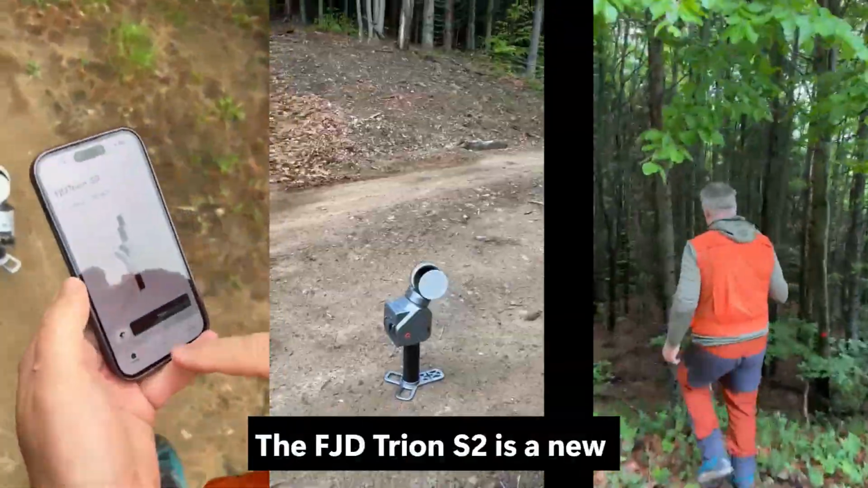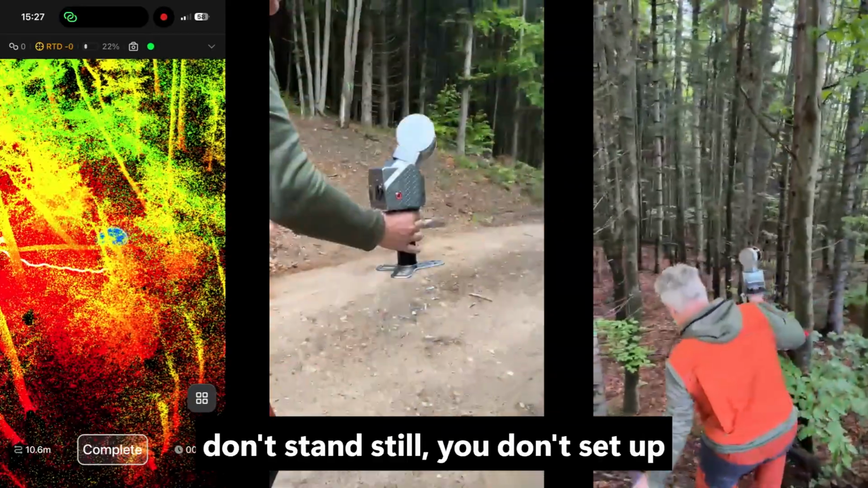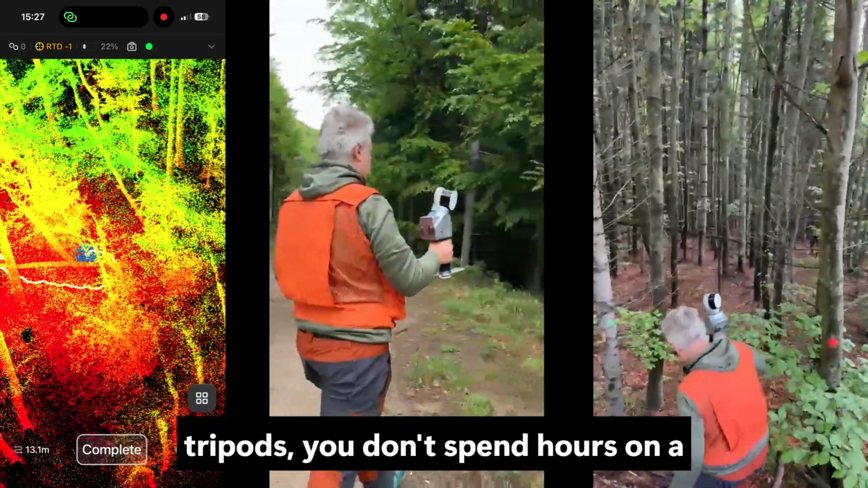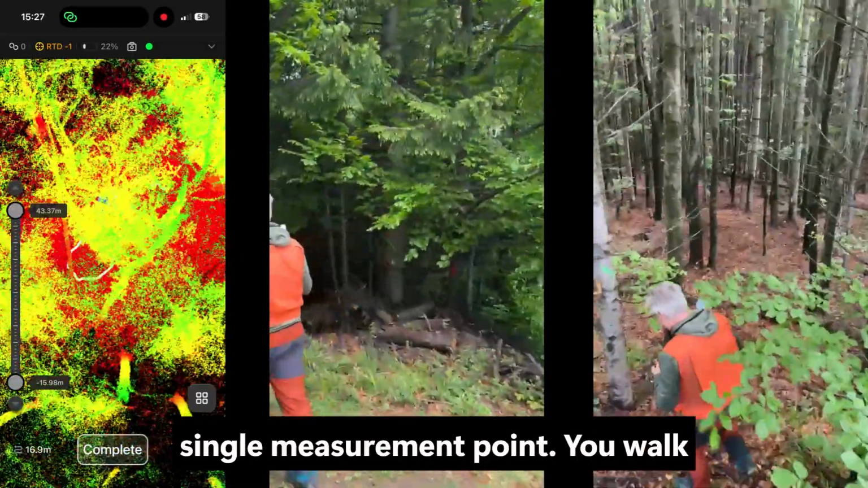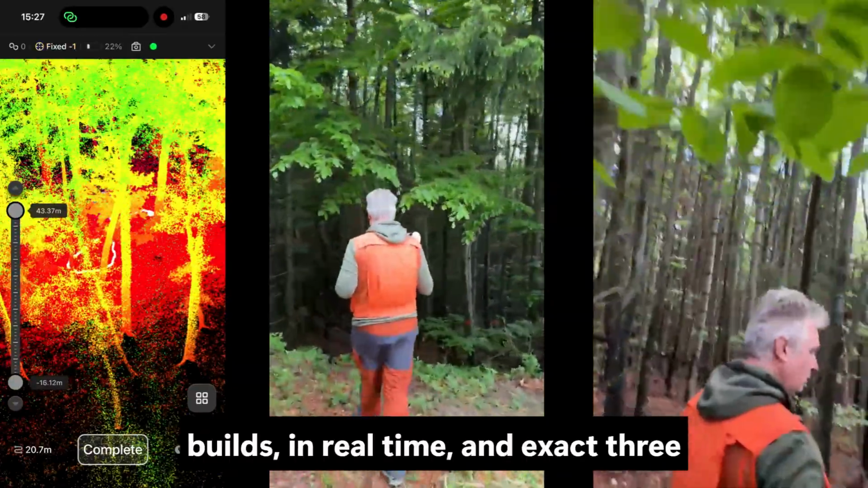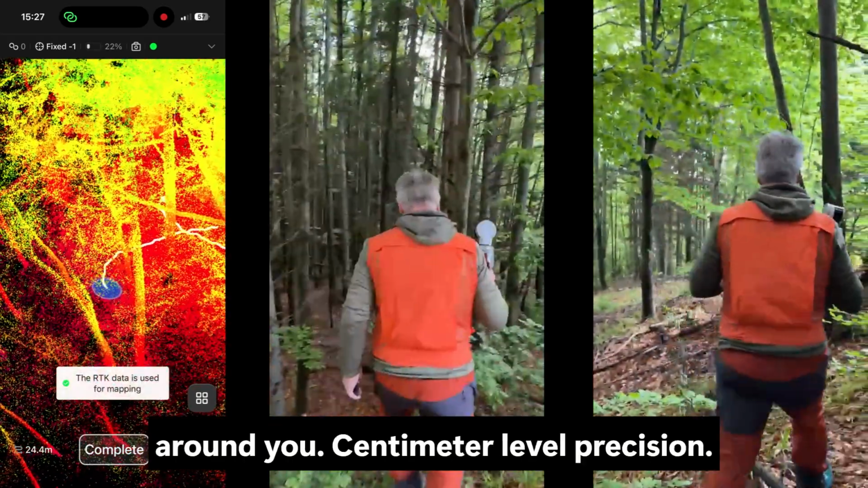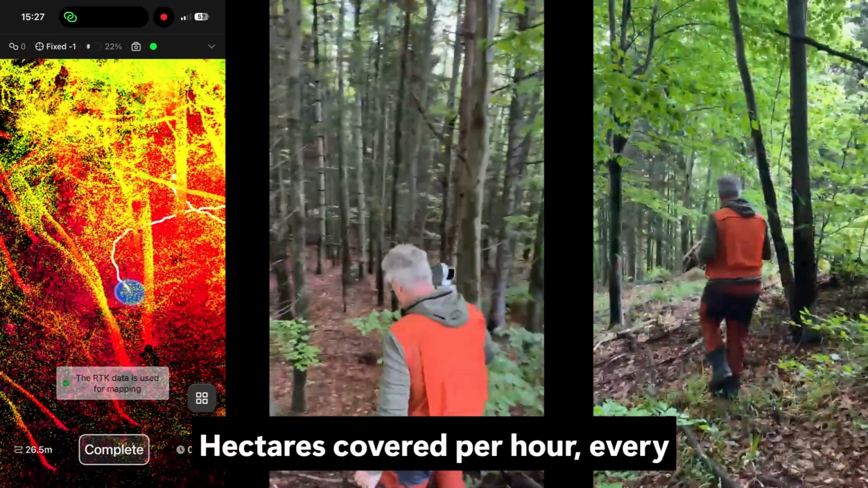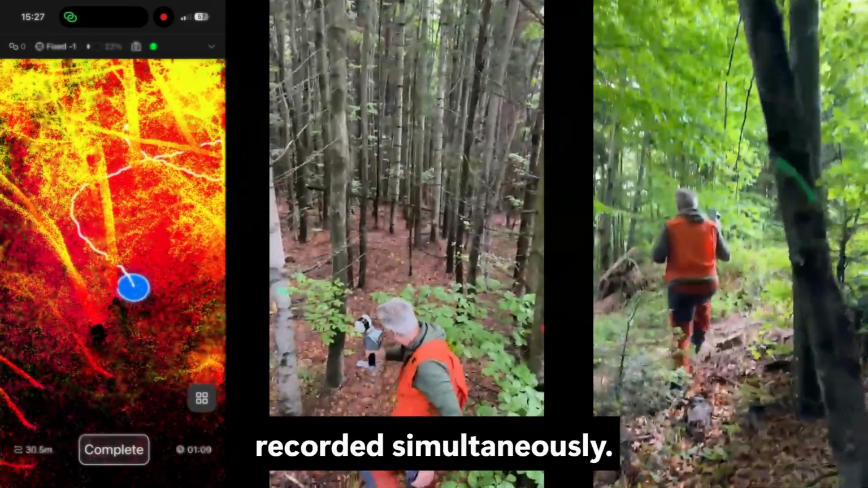The FJD Trion S2 is a next-generation mobile LiDAR scanner. You don't stand still, you don't set up tripods, you don't spend hours on a single measurement point. You walk through the forest, and the scanner builds, in real time, an exact three-dimensional representation of everything around you, centimeter-level precision, hectares covered per hour, every trunk, every branch, every position, recorded simultaneously.